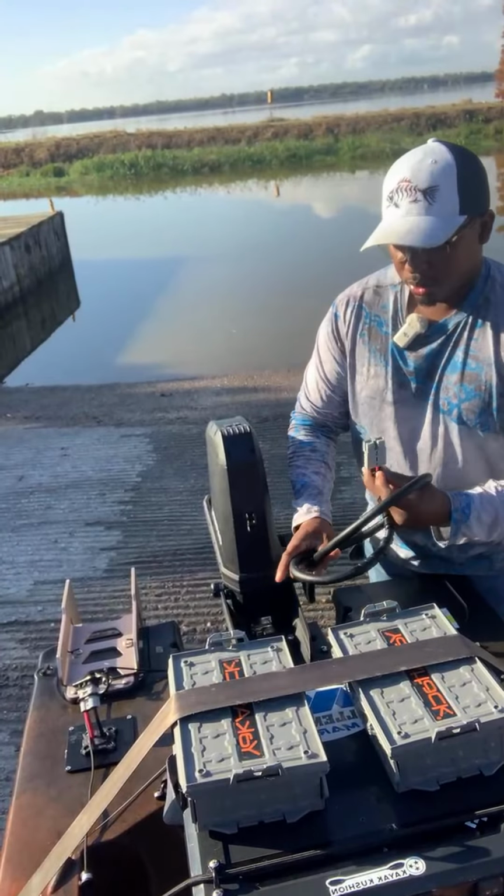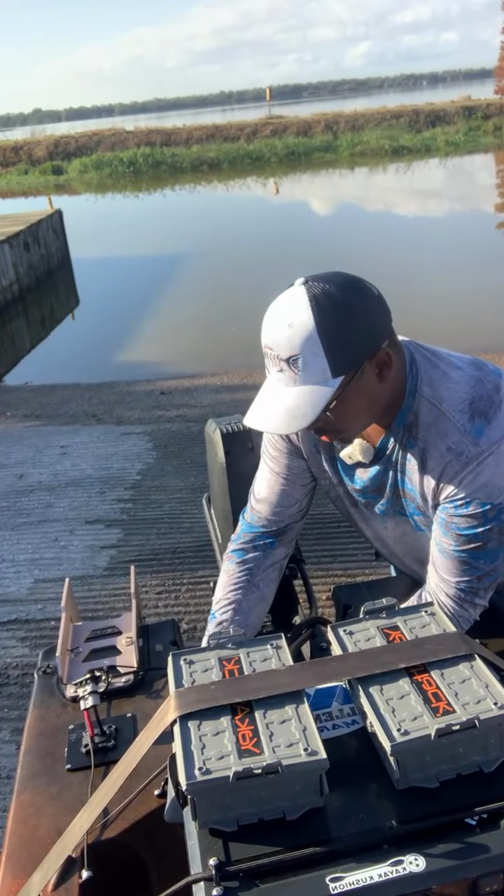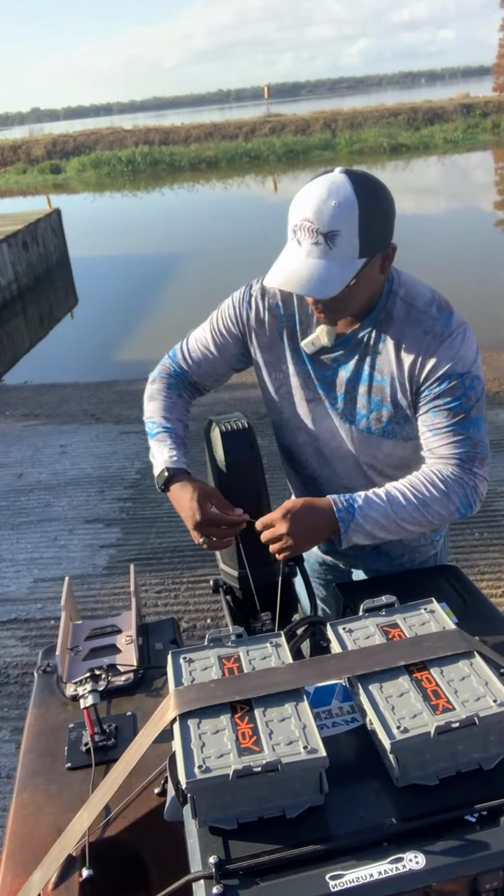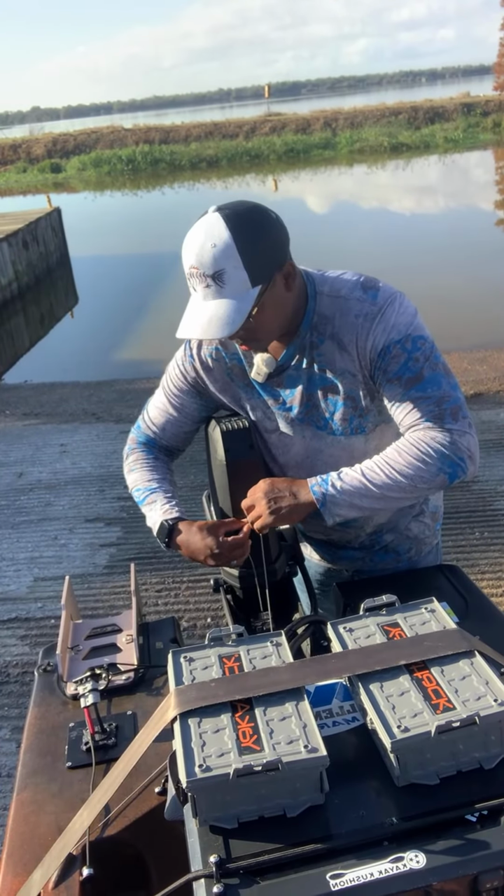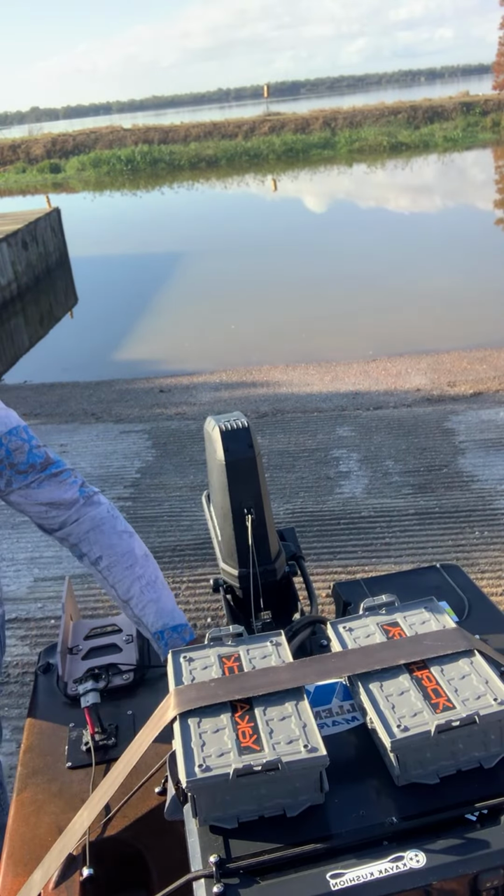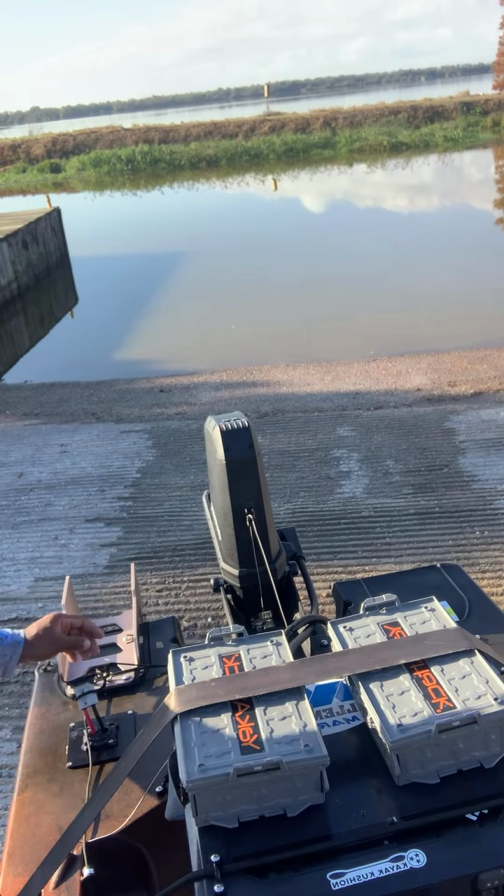I'm gonna do a little circle right here, since this thing sits right here in the back. All right, that motor is ready. This motor is so fast to hook up. I mean, so fast. So now, let's hook up the second motor.